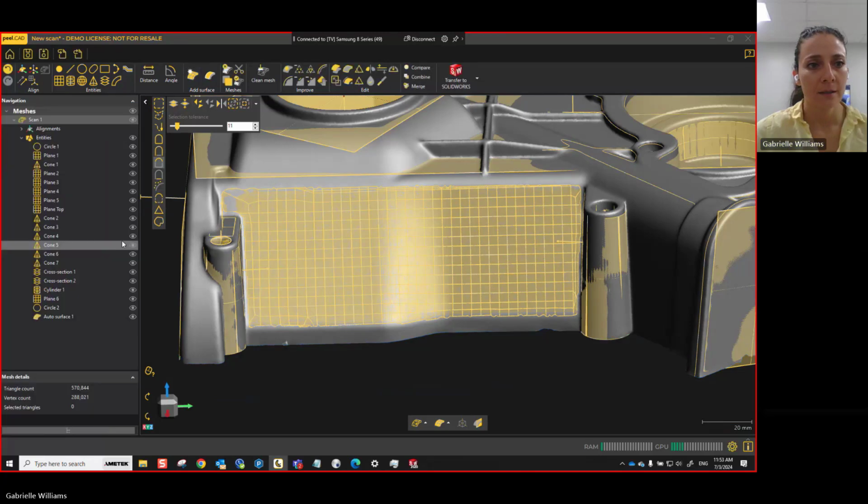And cancel. And now I can even see how far the mesh is relative to the surface. So I can click on compare and I can compare my scan one, which is the thing I have highlighted here, to my auto surface.